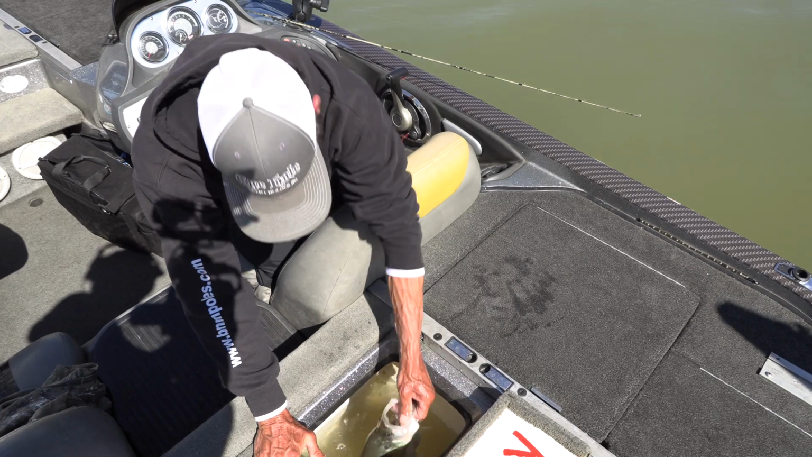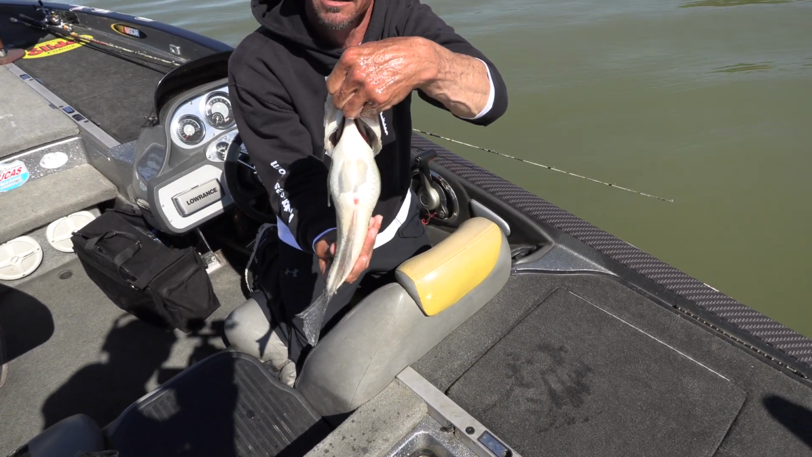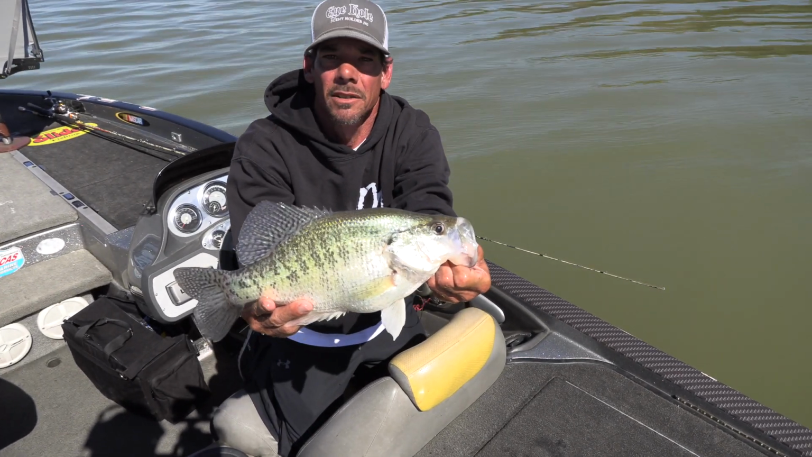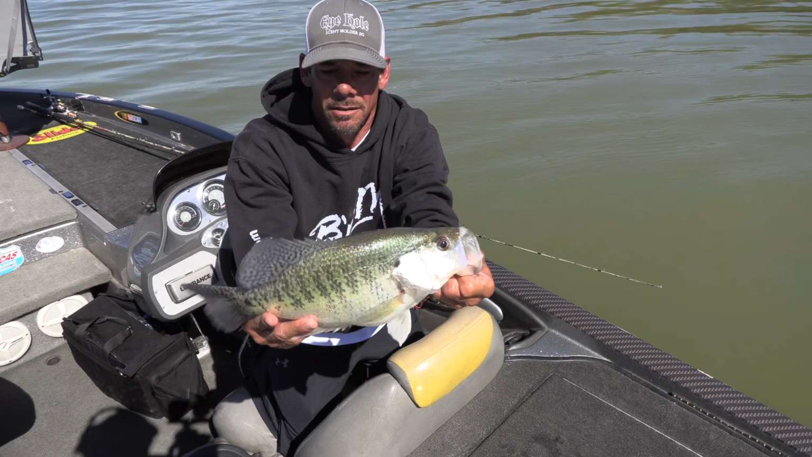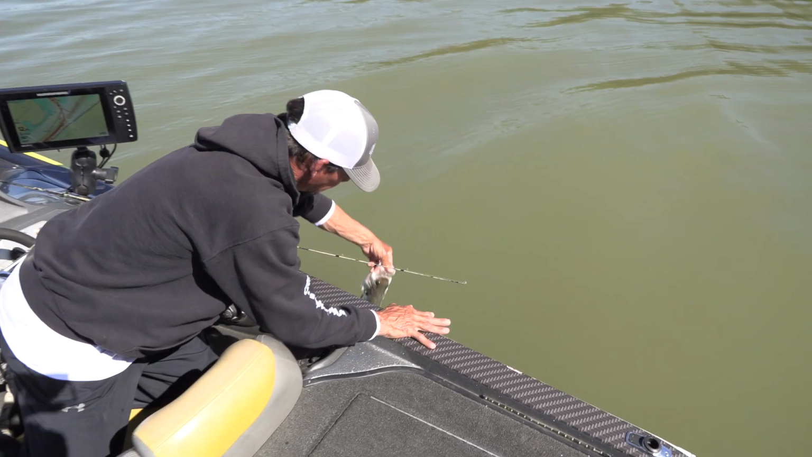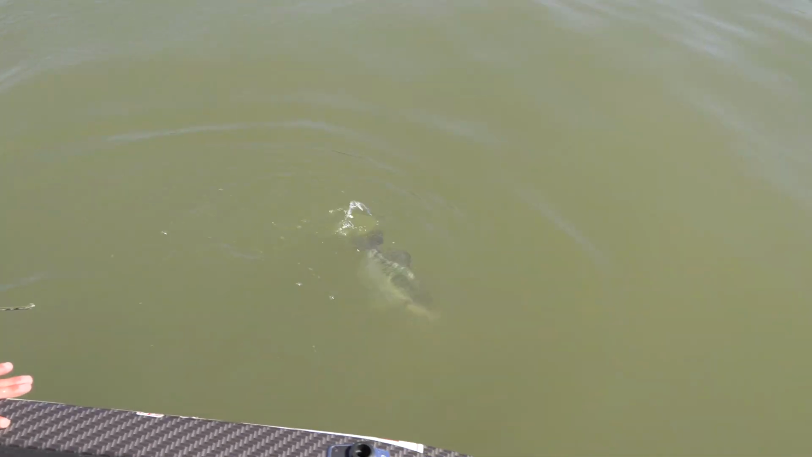What we need to do as anglers, turn them big old girls loose, especially when they're full of eggs like that and about to lay. Help the population, maybe let another angler catch this fish. Big 2.60 right here, guys. We're gonna turn this one loose. Let her go for another day. Get on down there, girl.